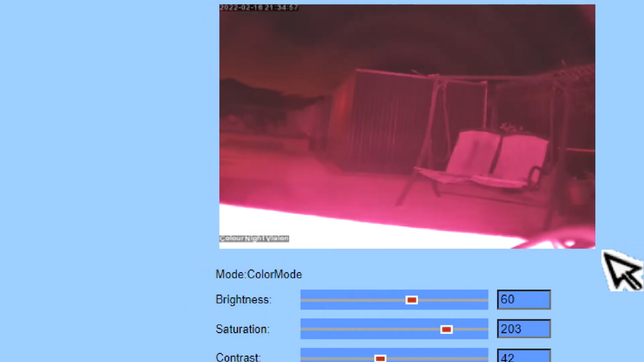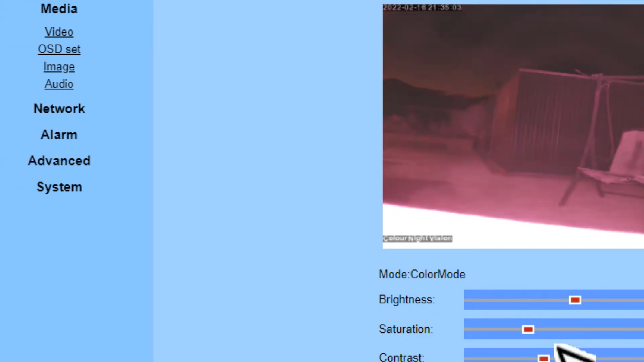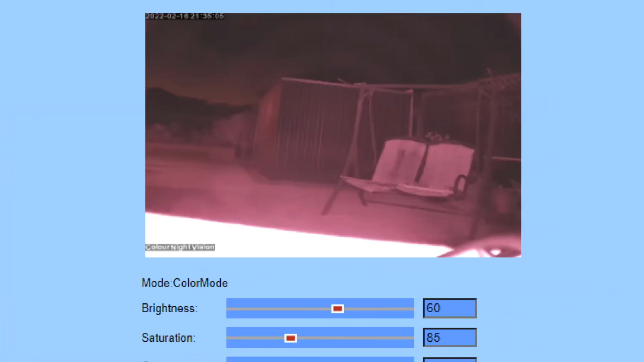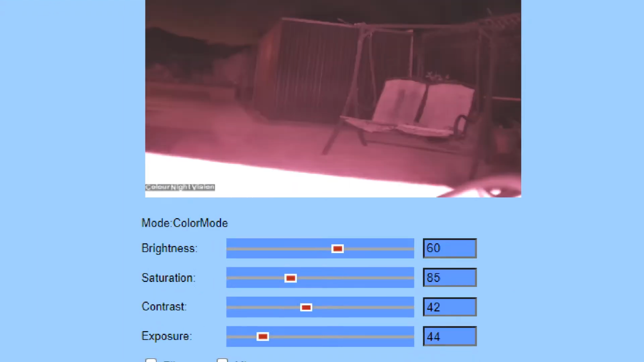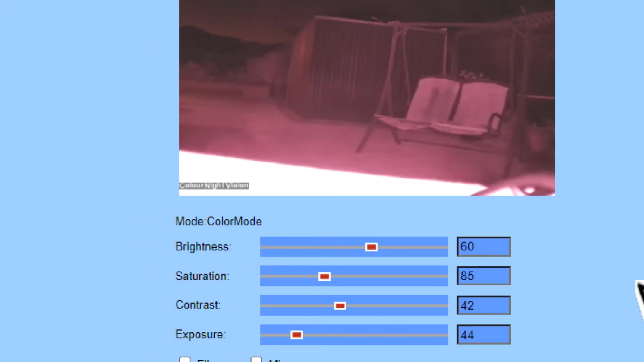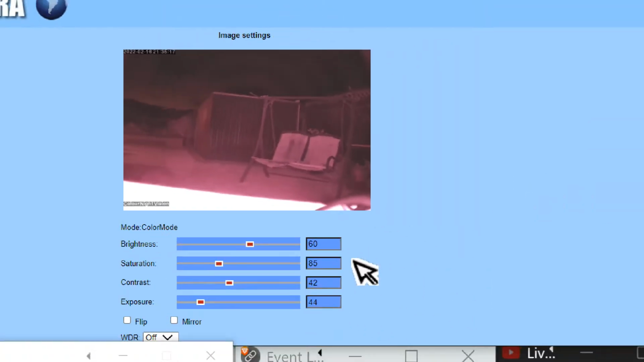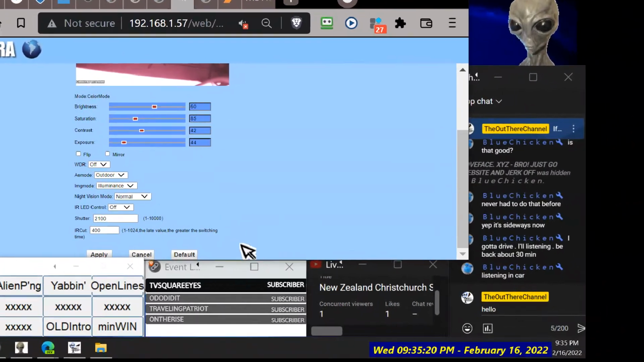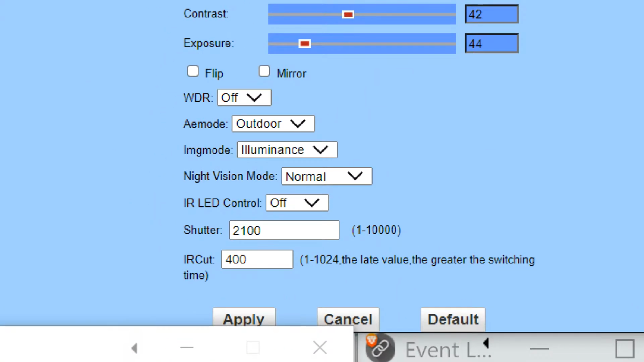Can't see any other colours. Green. Should be able to see green lawn, I would have thought. You've got a bit of safe presets really.